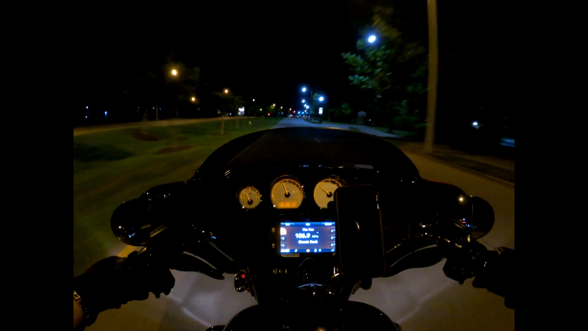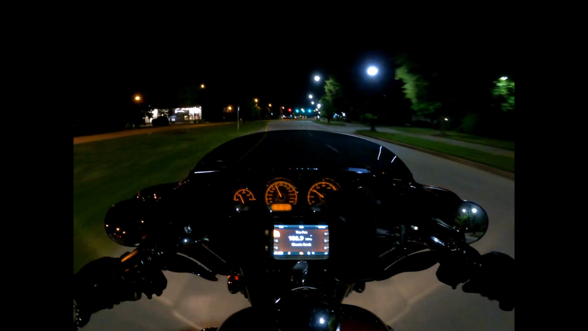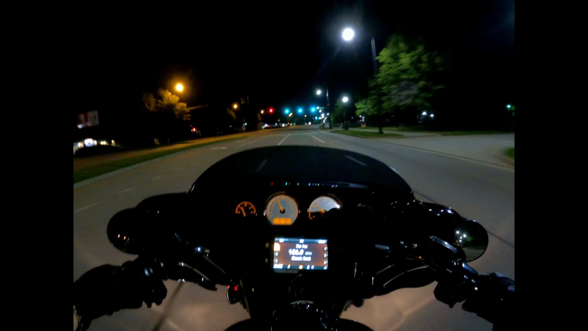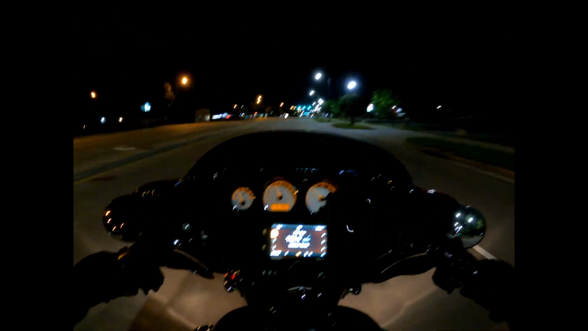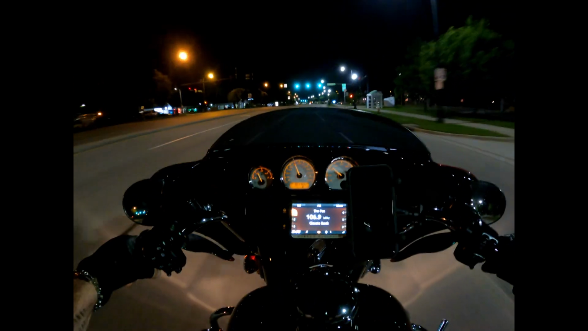Let's ride down through here. This is the college section of the city. Well, one of the colleges in the city is down here. And there's another one on the interstate we passed by. I didn't really look over there to show you guys, so.